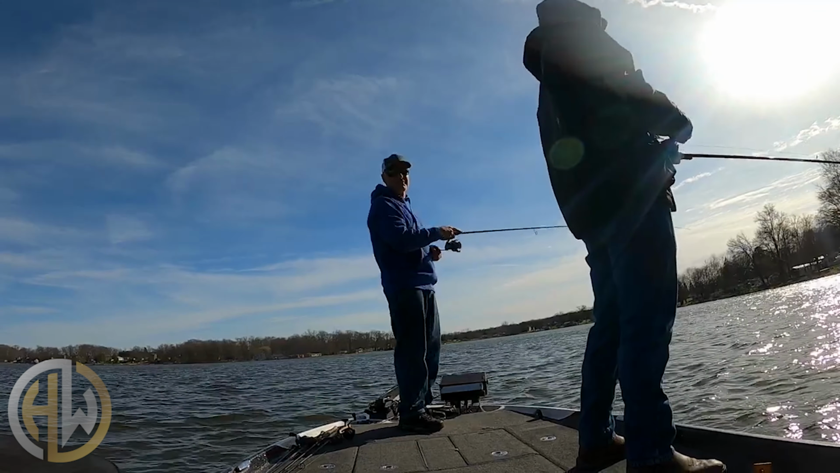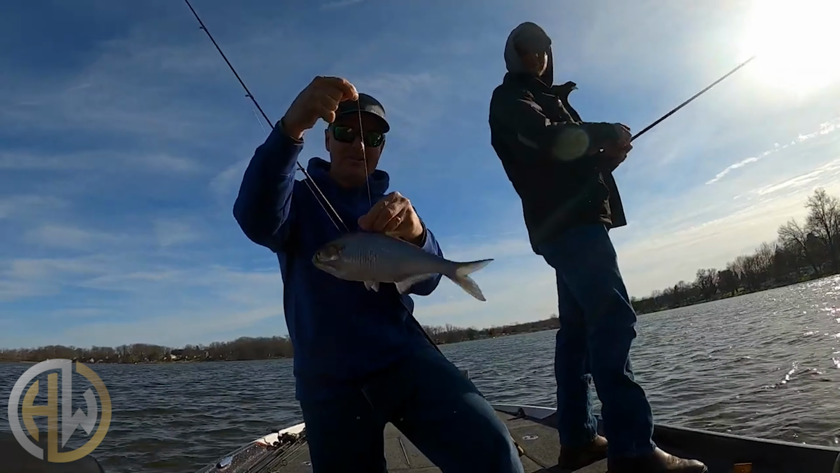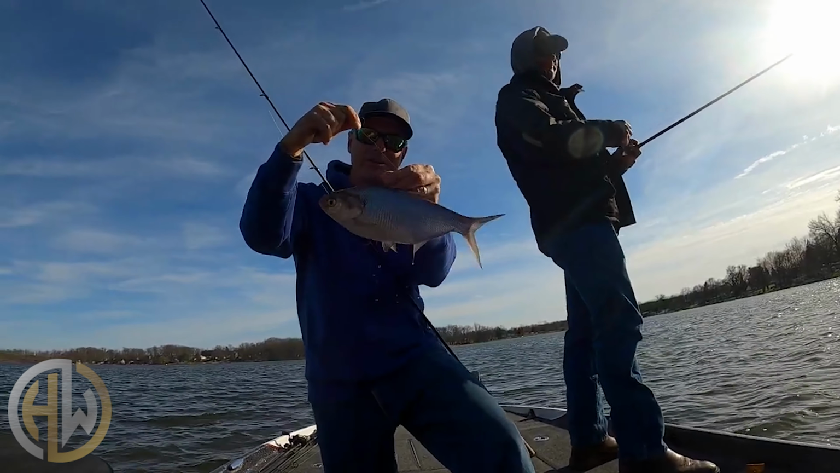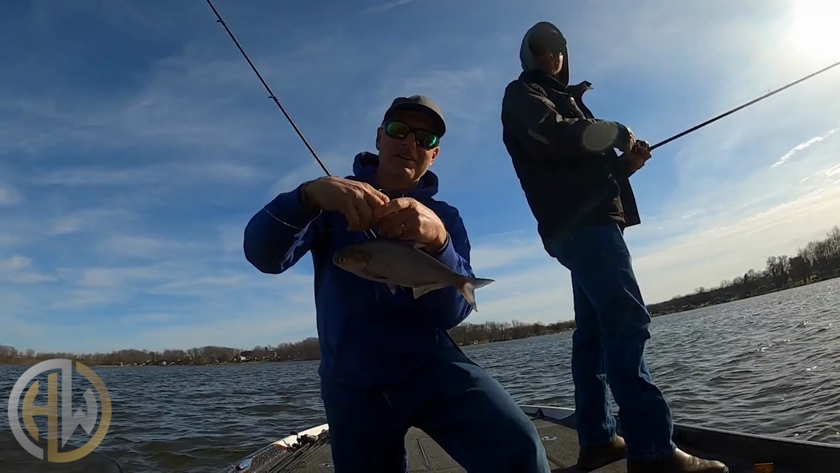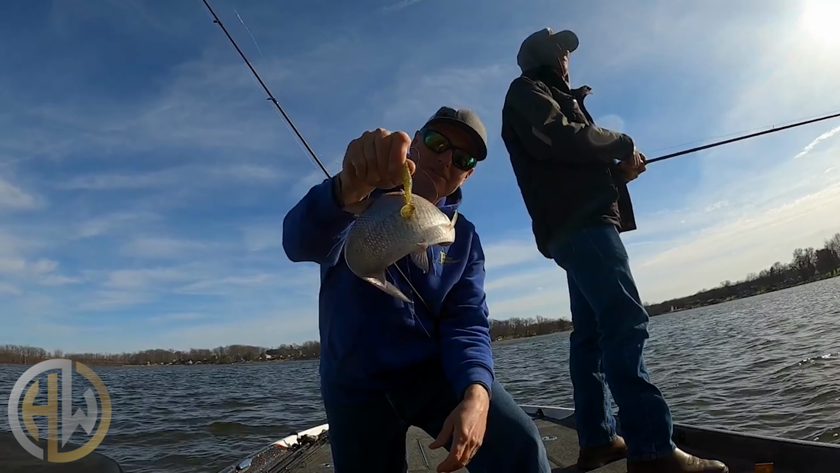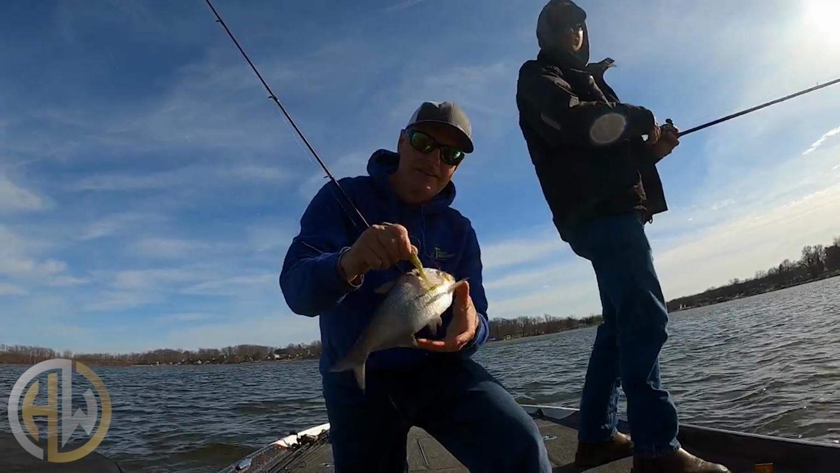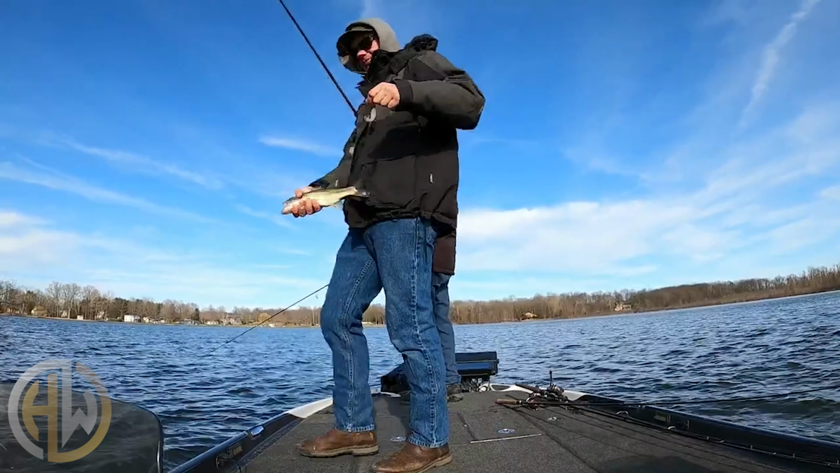Oh, no, we don't. Because every once in a while you catch the bait. These old stinky, slimy things. This is a bigger version of a gizzard shad, but as you can see, every once in a while you snag one in the back when you're fishing in amongst them. But that's what these fish are chasing in there, and most of the ones we're catching are targeting the baby versions of these.